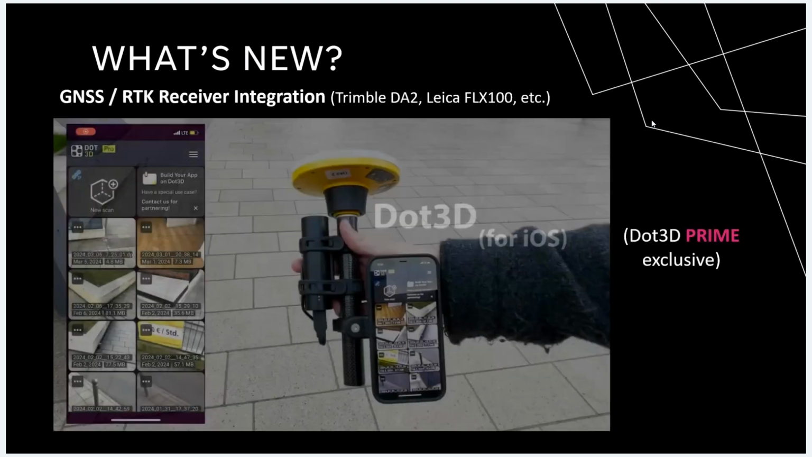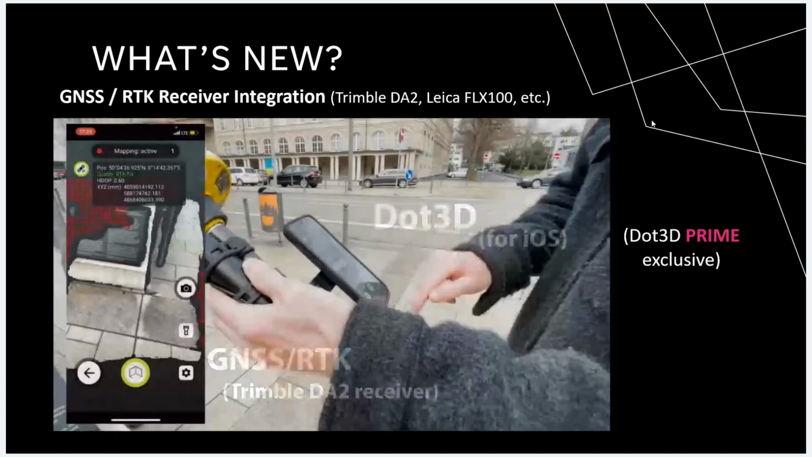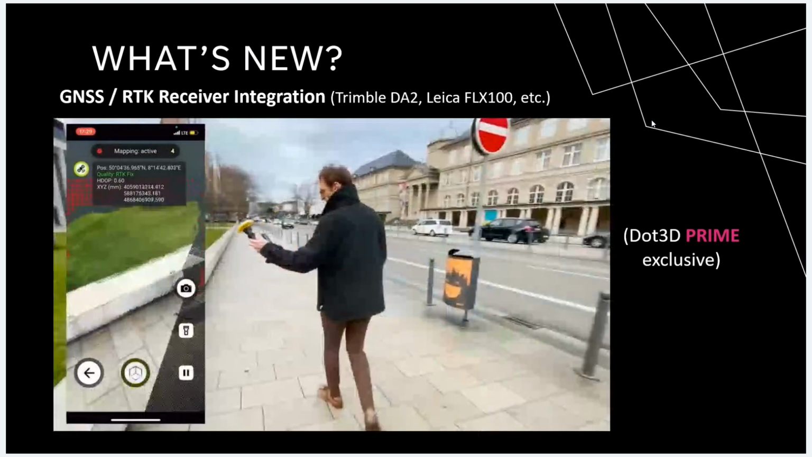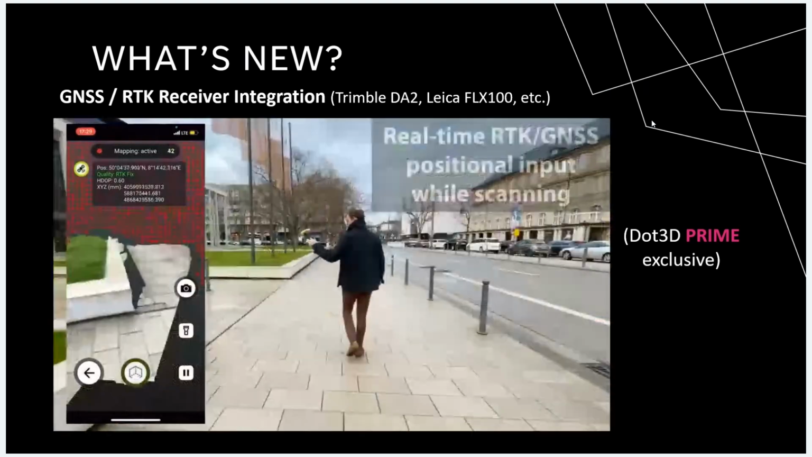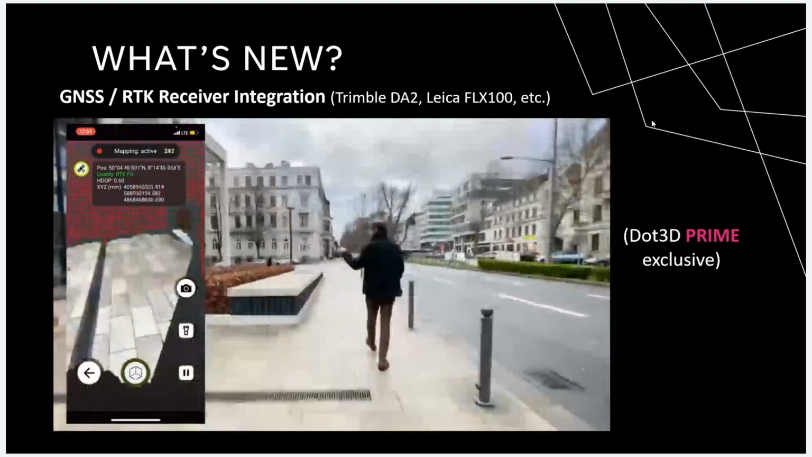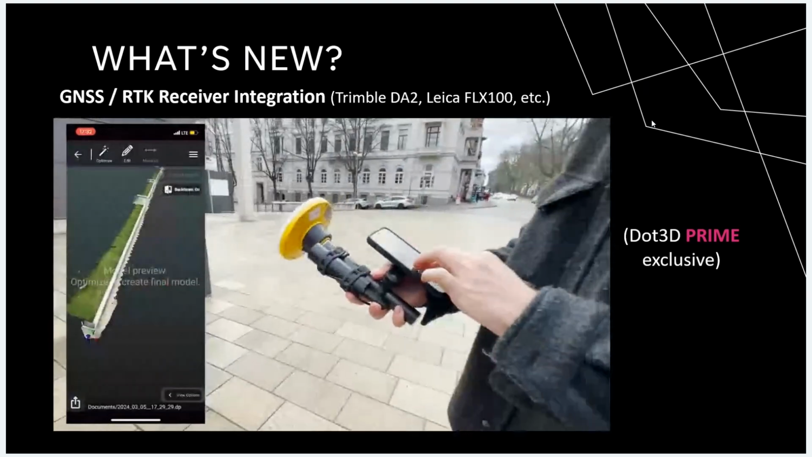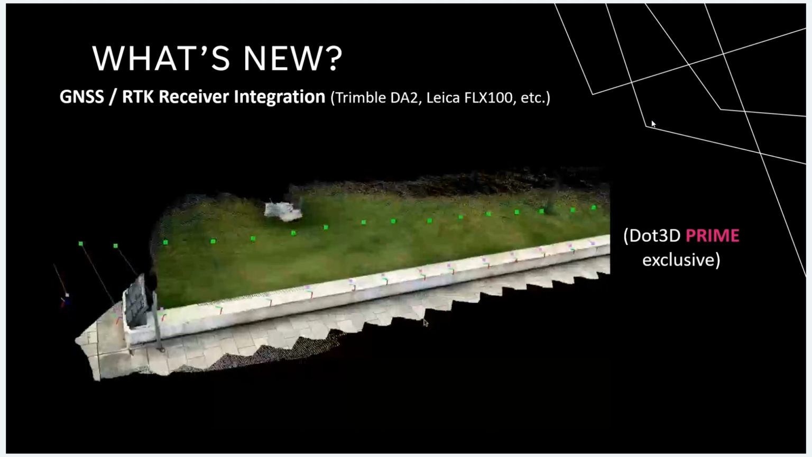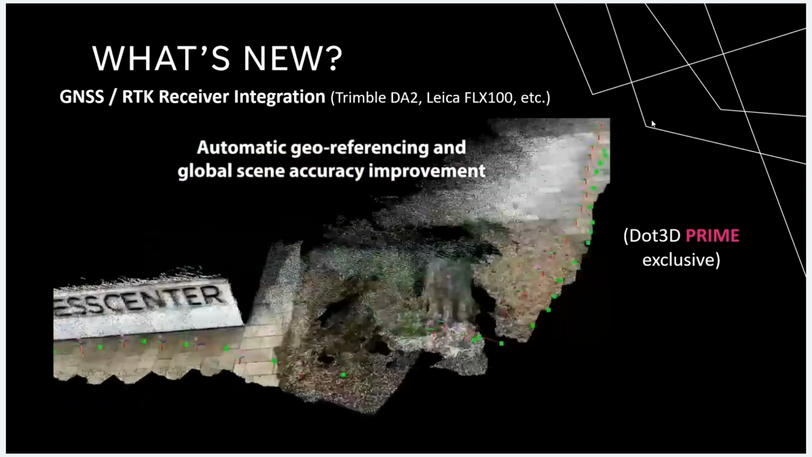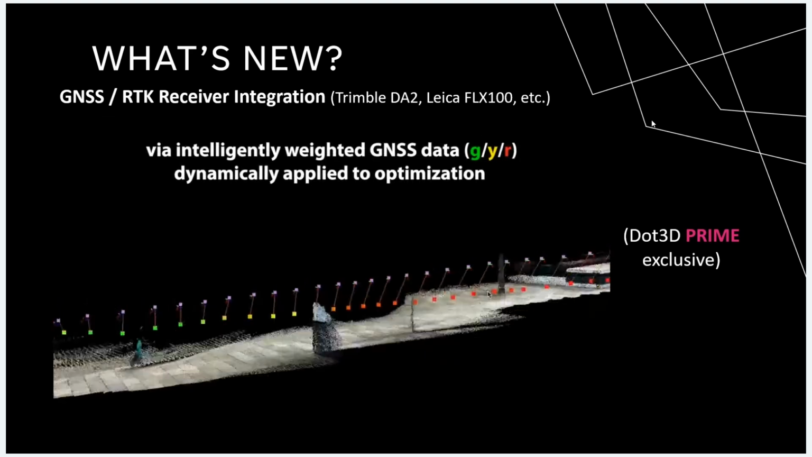So first and foremost, let's talk about the GNSS/RTK receiver integration. As you see on the video screen here, this is a new hardware option, first and foremost with the Trimble DA2 as shown on screen, that allows you to read in RTK or GNSS signals while scanning. Then you see the live screen here of the Dot3D application and the resulting data where you actually can see every single GNSS signal that was read to each frame of Dot3D capture.